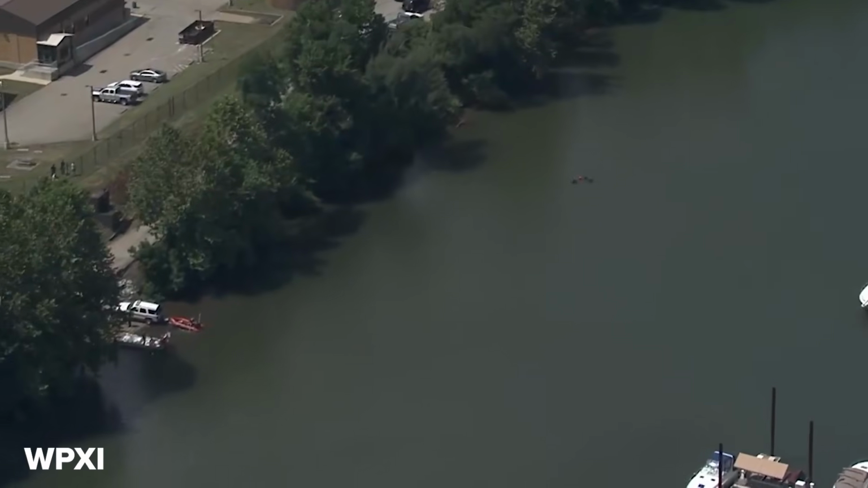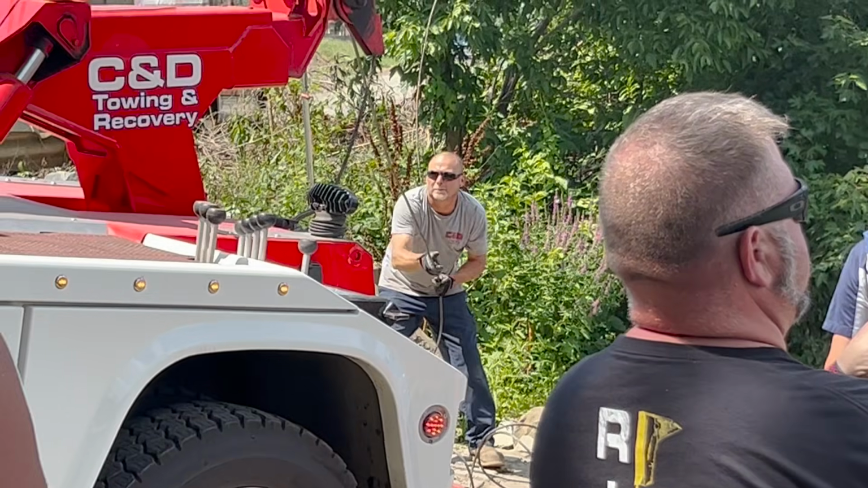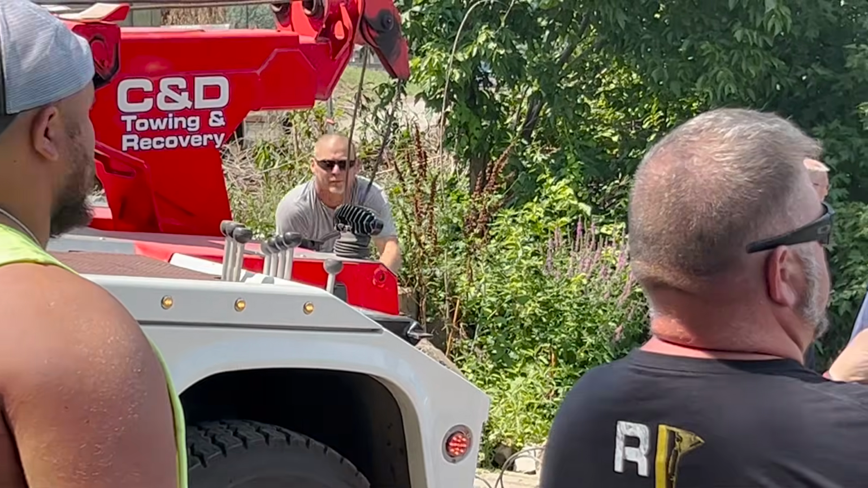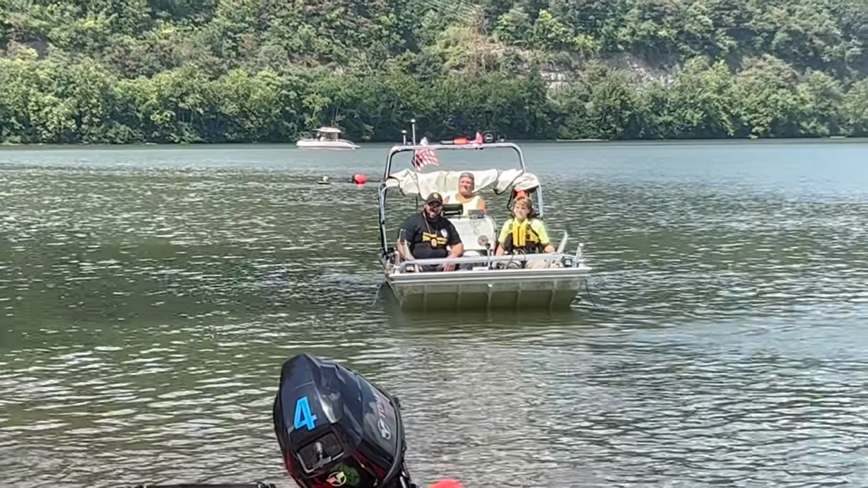Maybe a combination of both. Got the line on the boat, on the tow truck. So he's pulling the line out, and hopefully it's long enough to reach the vehicle. Well, they got extensions out there on the boat too. Tow it all out there.